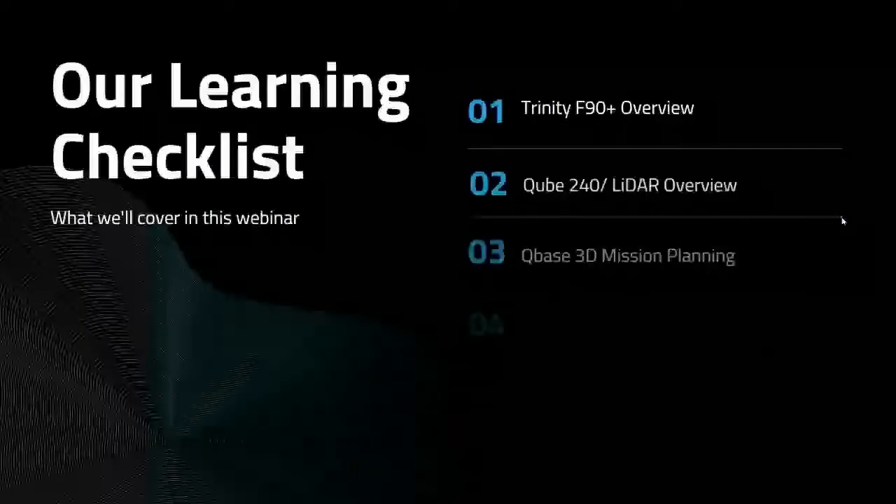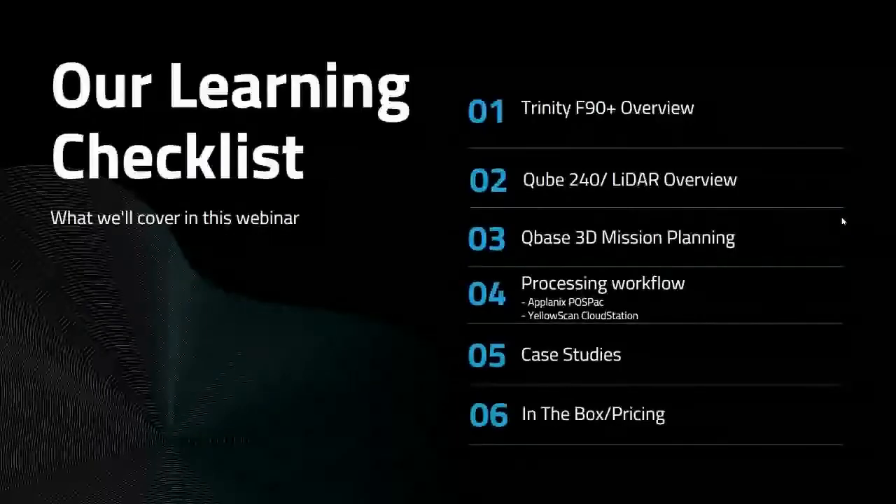Today, on this learning checklist, we want to go over a couple of things. Mainly, we want to cover what the Trinity is, what the Qube 240 LiDAR is, and what the processing workflow is from mission planning to flight to post-processing in CloudStation, getting the actual deliverable. Then we'll go over a couple of case studies, and then what comes in the box, pricing, and any questions after that. So let's get started right away with the Trinity F90 Plus.